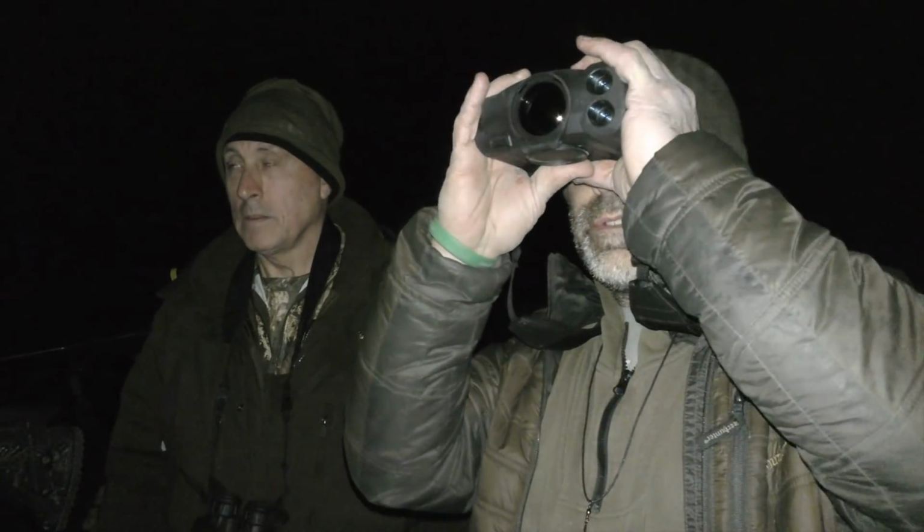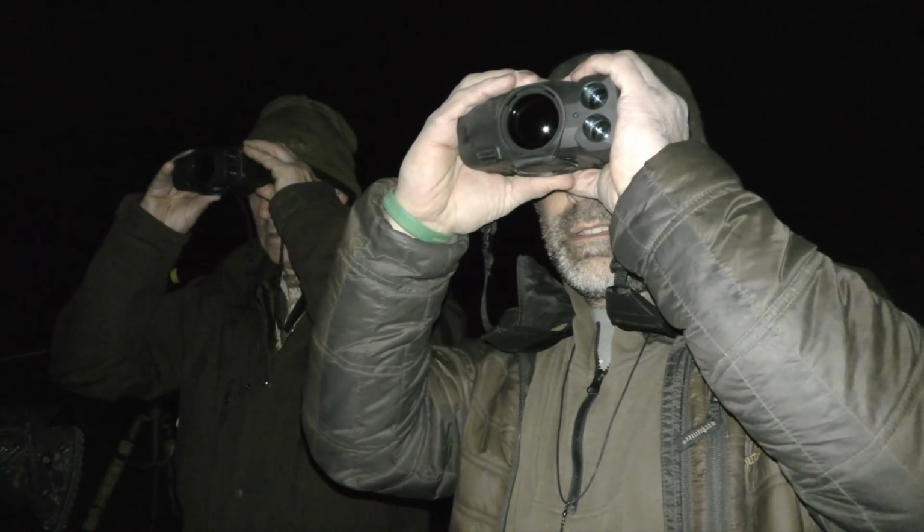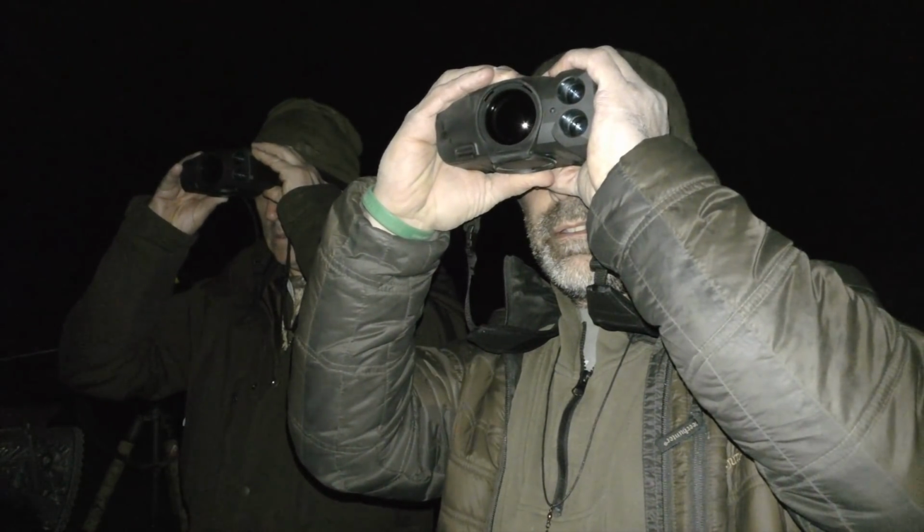He wasn't all that far, was he? How far do you reckon he was? Oh, he's still down there, isn't he? Is it 75? Yeah, about 75 metres, so about 80 yards or so. So he was just mooching around. We didn't see him come through the other side of the field, he just literally came through that hedge. He must have just been working out the back of that hedge, I should think.